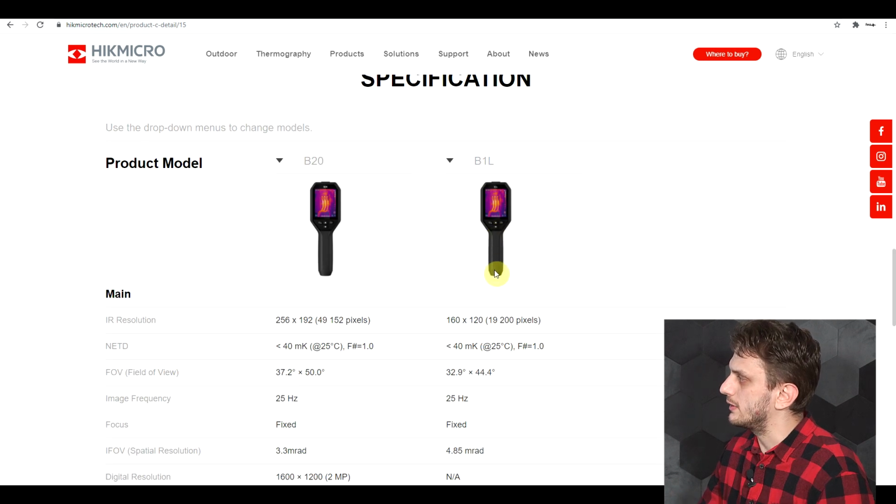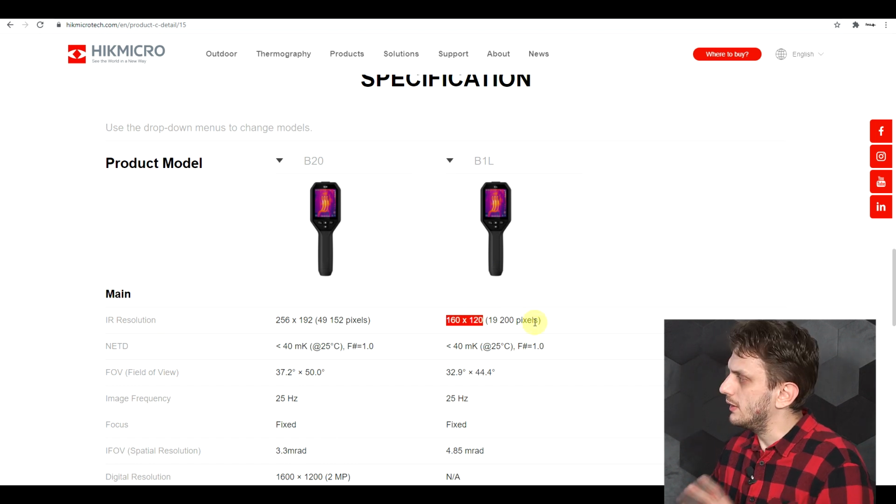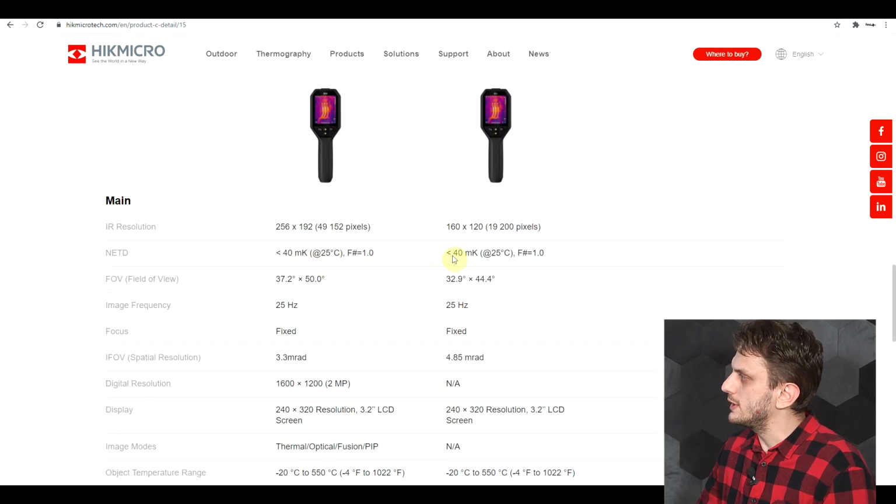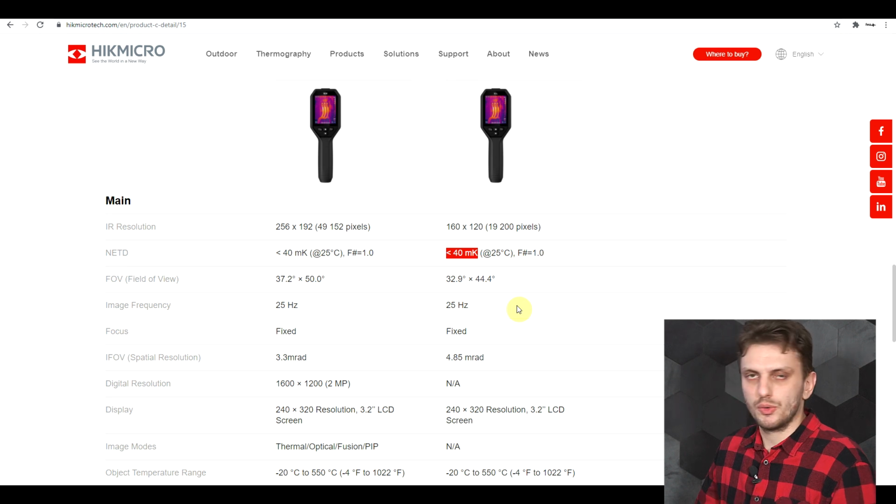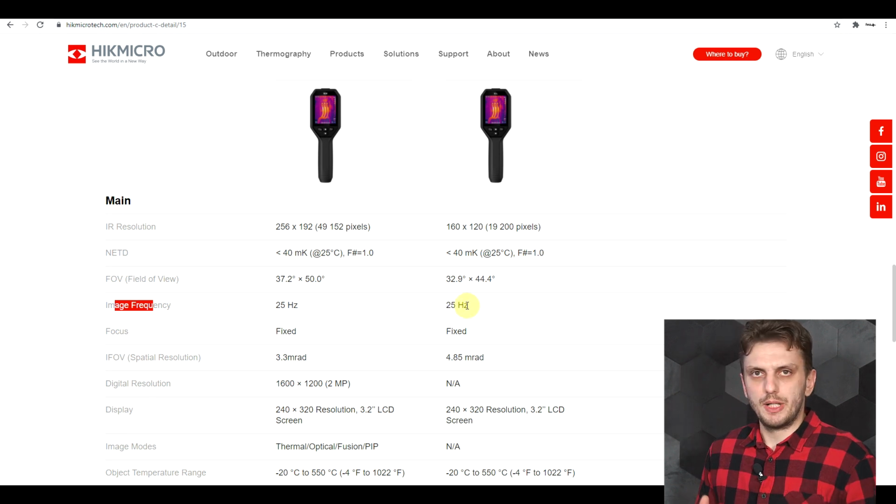Now this is a handheld infrared camera that has an infrared resolution of 160 by 120 pixels, and other than this it also has some really interesting features. So on the one side, its thermal sensitivity, or noise equivalent temperature difference, is below 40 millikelvin, and the camera also has quite a large refresh rate, so its image frequency is 25 Hz. So these two parameters should ensure quite a high image quality.